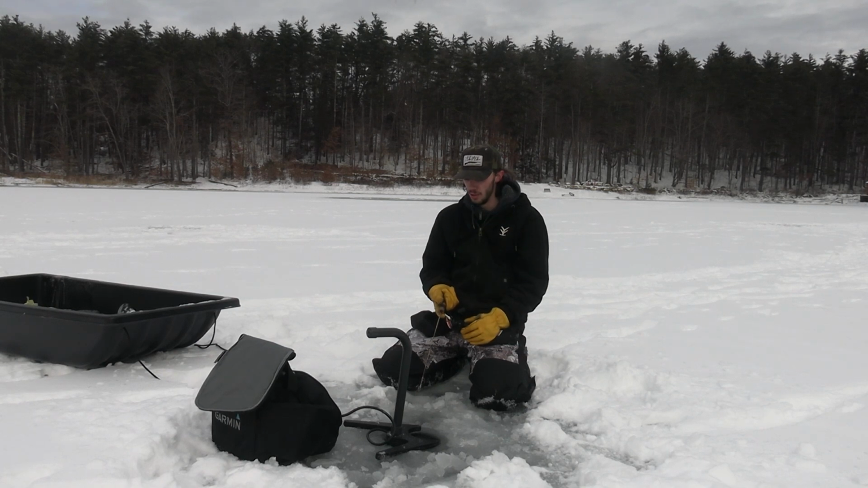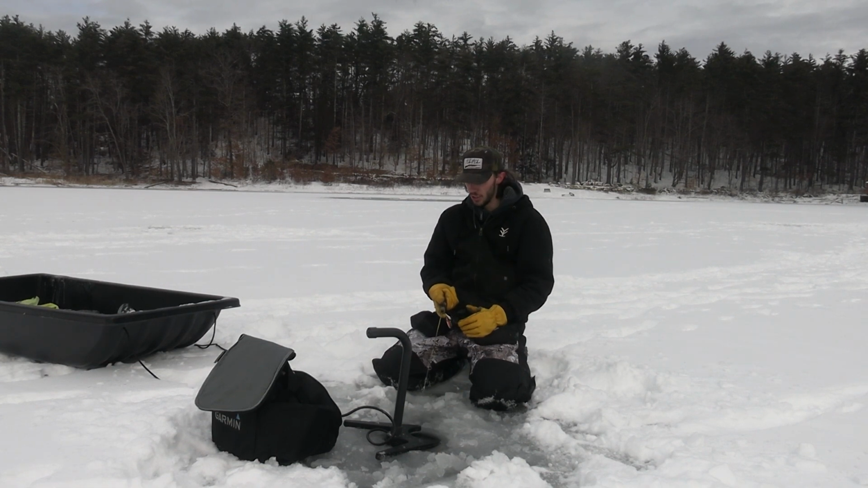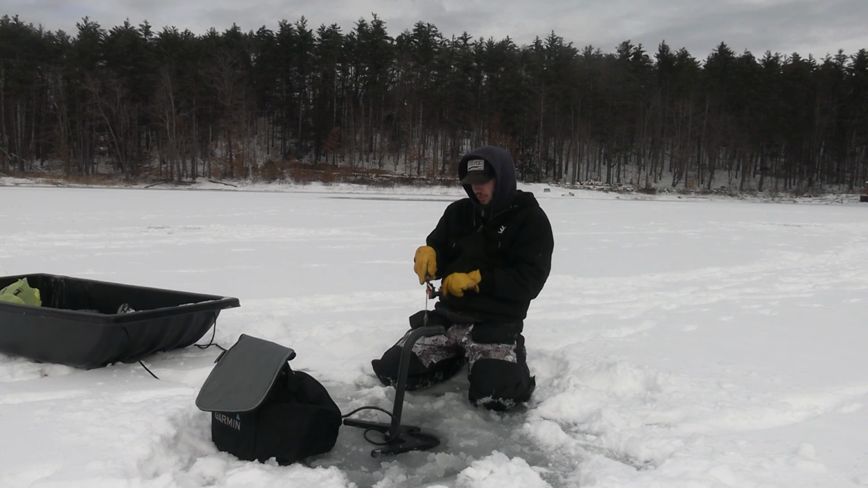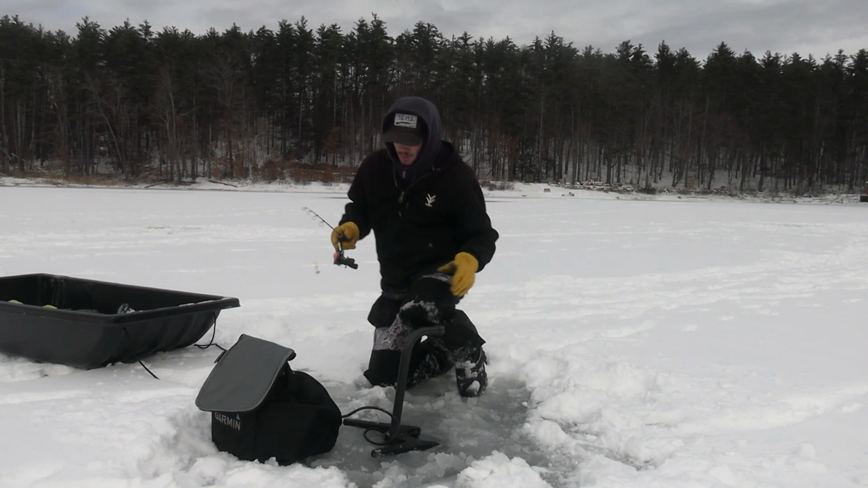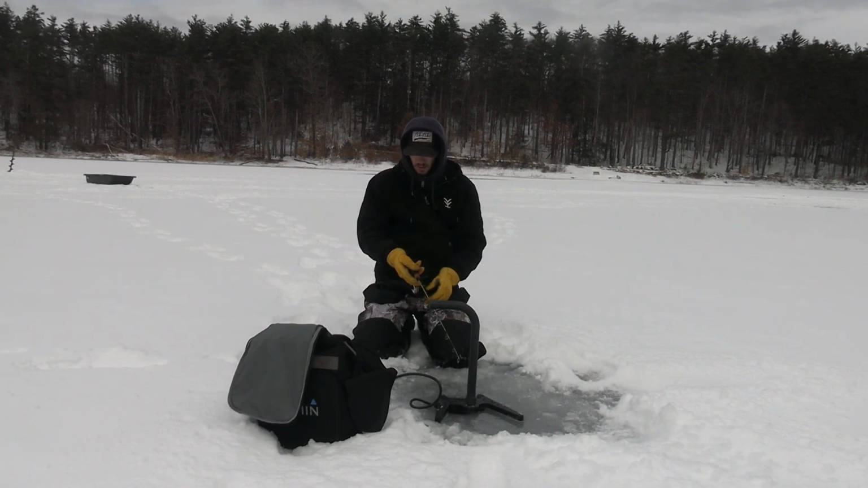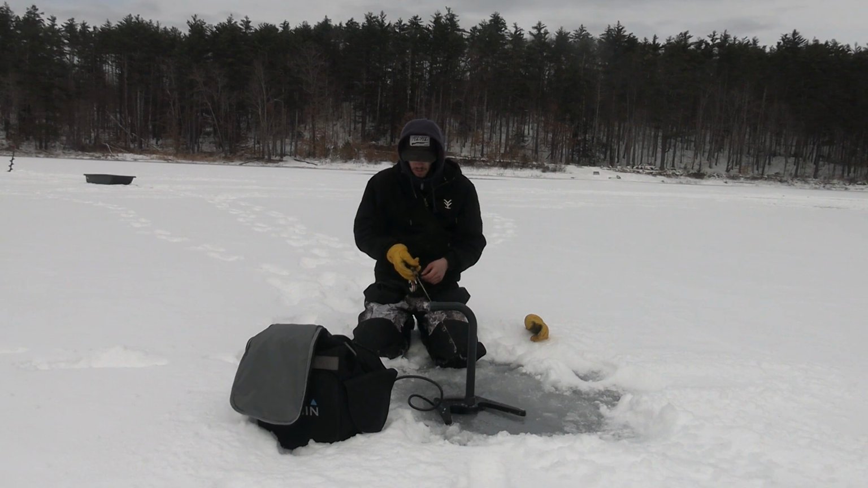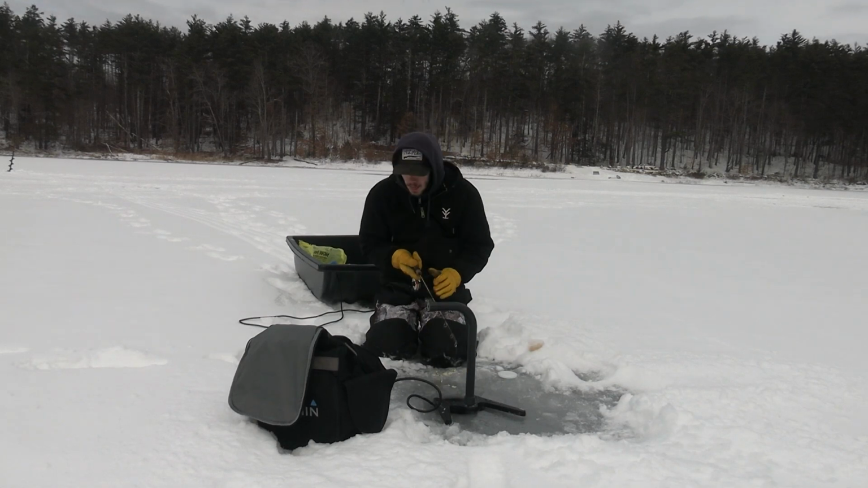It's probably close to, I don't know, like 5 degrees. All right, doesn't really seem like these fish want to cooperate. They kind of got off the screen. I'm gonna jump to the next hole. We will see what happens. I'll probably jig this hole for a couple minutes, go back in the shack and warm up. Maybe start setting out some flags, see what happens.